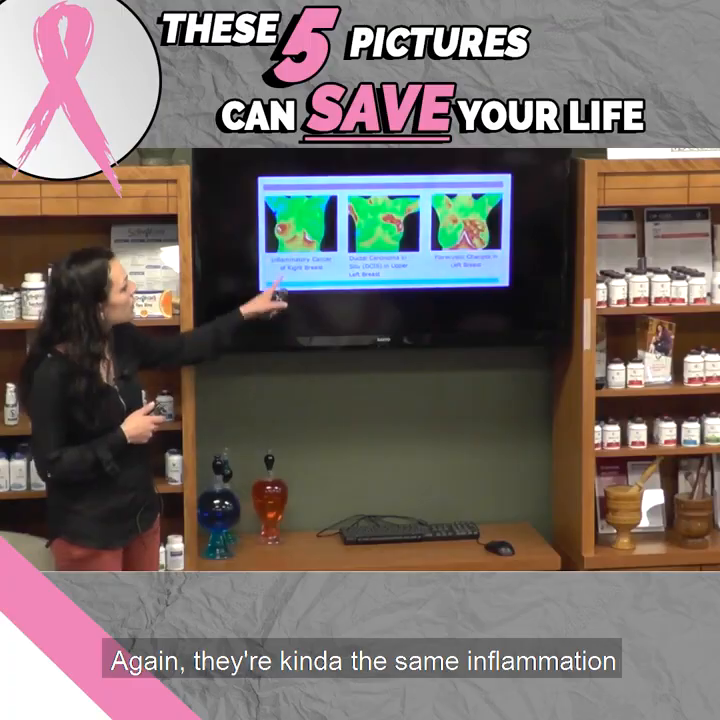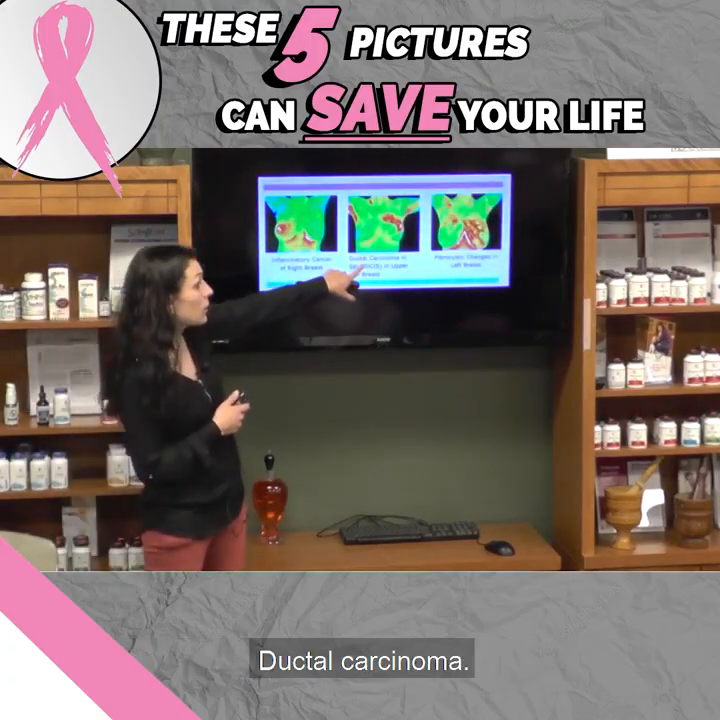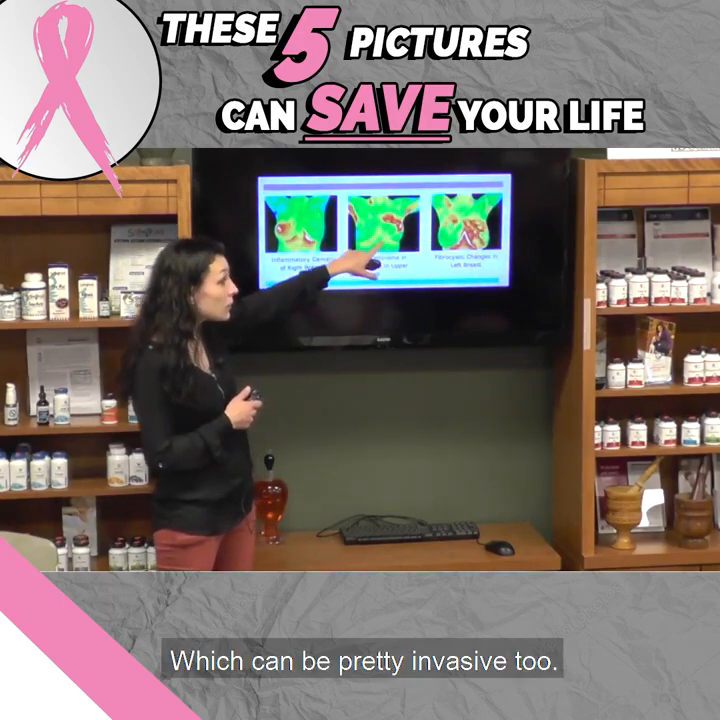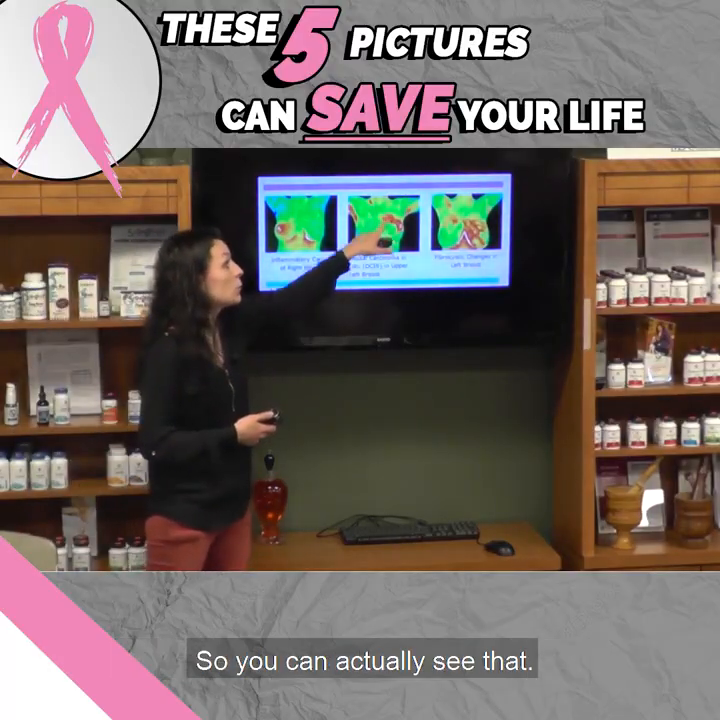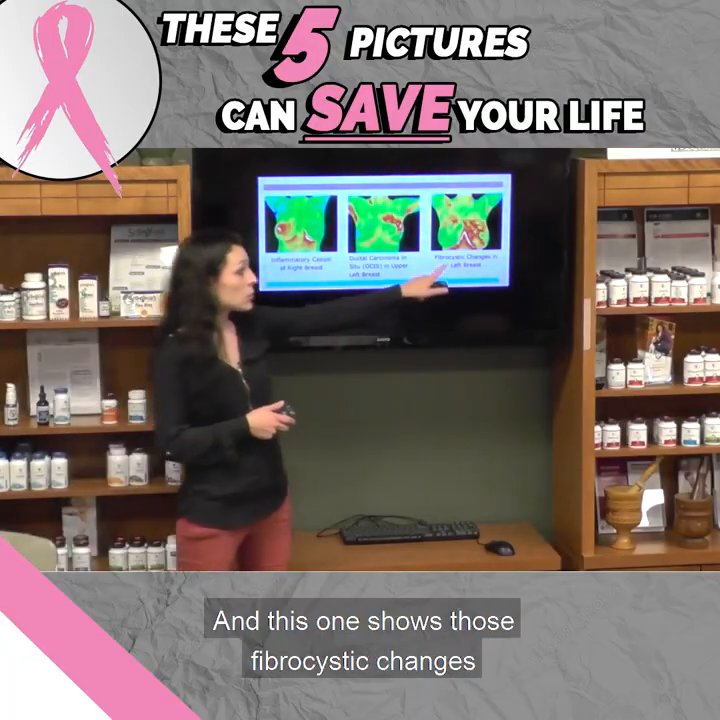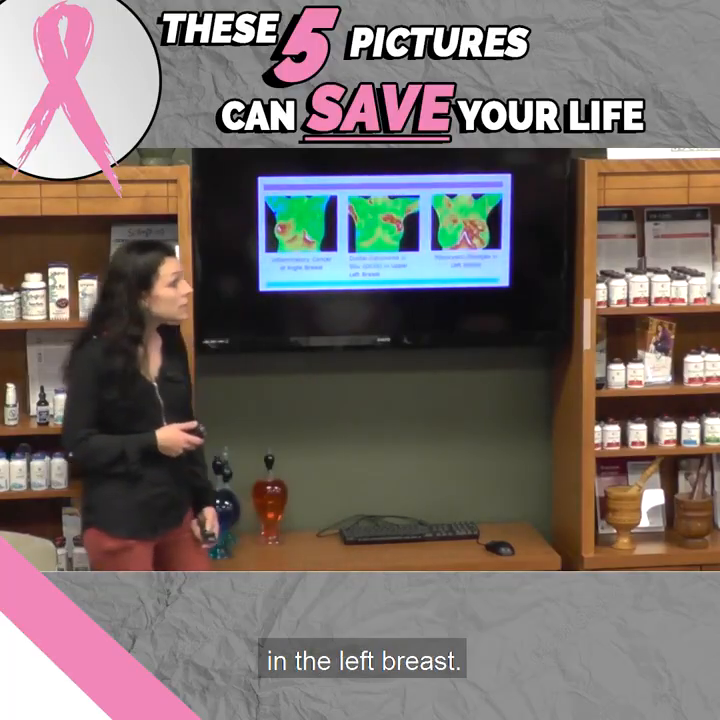Again, they're kind of the same. Inflammation with the right breast, ductal carcinoma, which can be pretty invasive too, which can be hard to find in other testing when it is ductal cancer. So you can actually see that it stands out pretty good on this thermography. And this one shows those fibrocystic changes in the left breast.